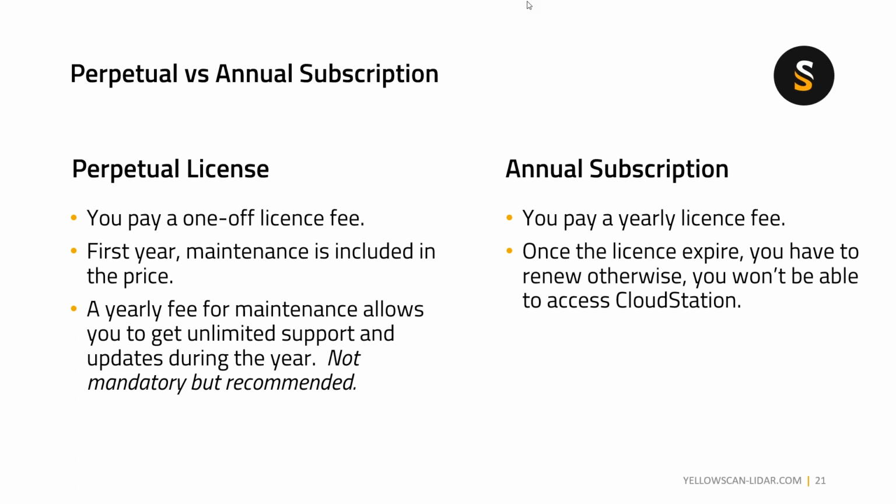For the annual subscription, you only need to pay a yearly license fee. Once the license expires, you have to renew. Otherwise, you won't be able to access Cloud Station or any other add-on modules, like strip adjustment, terrain module, colorization module, and so on.